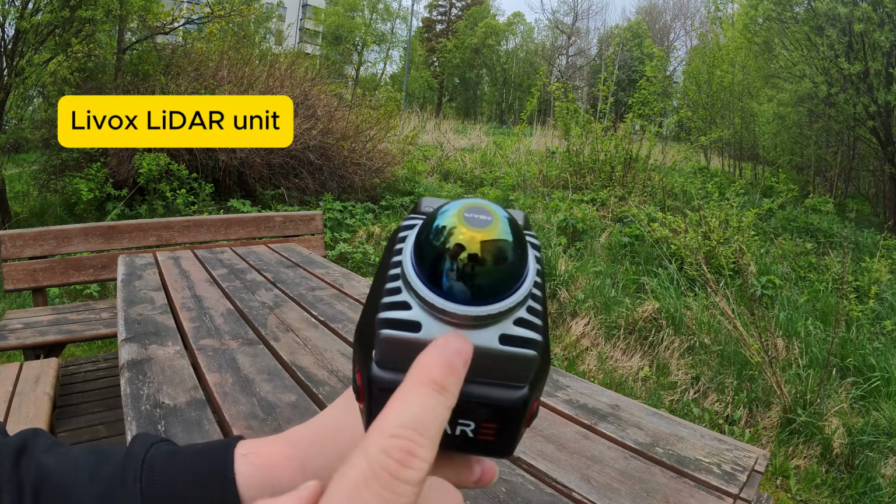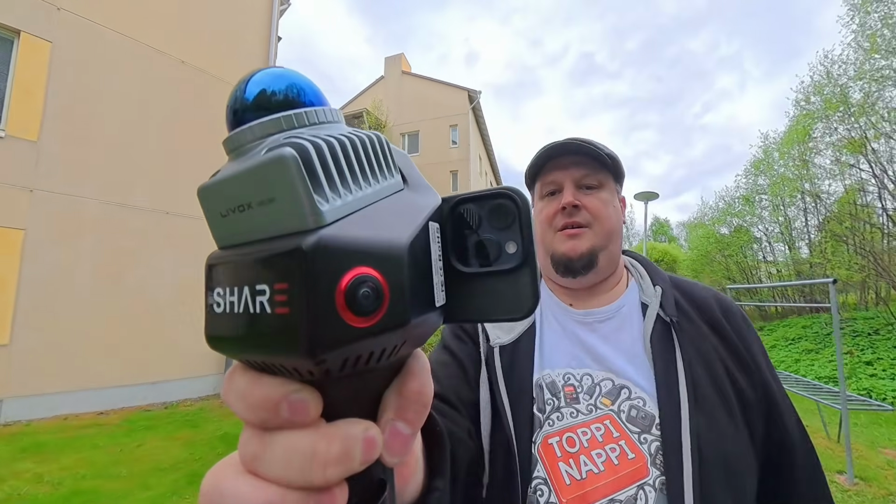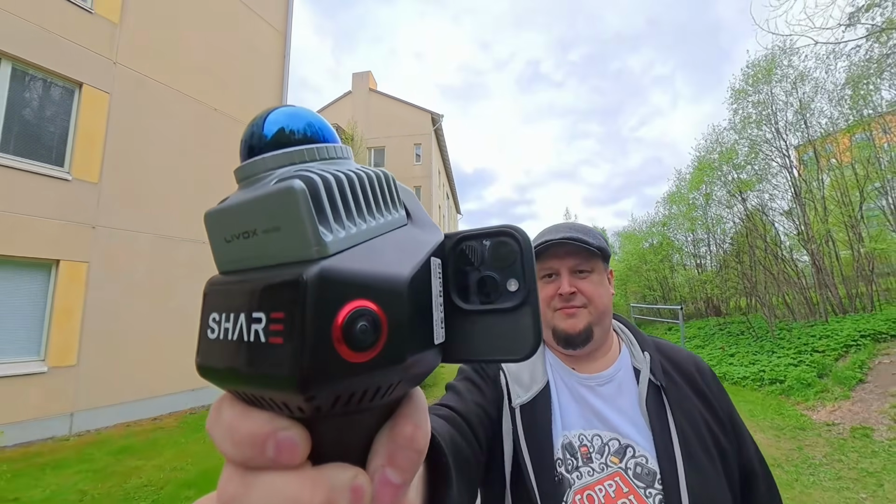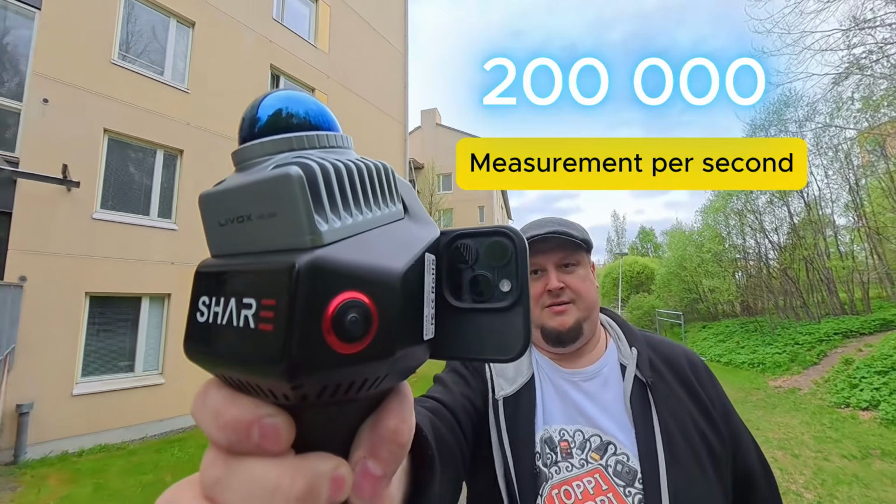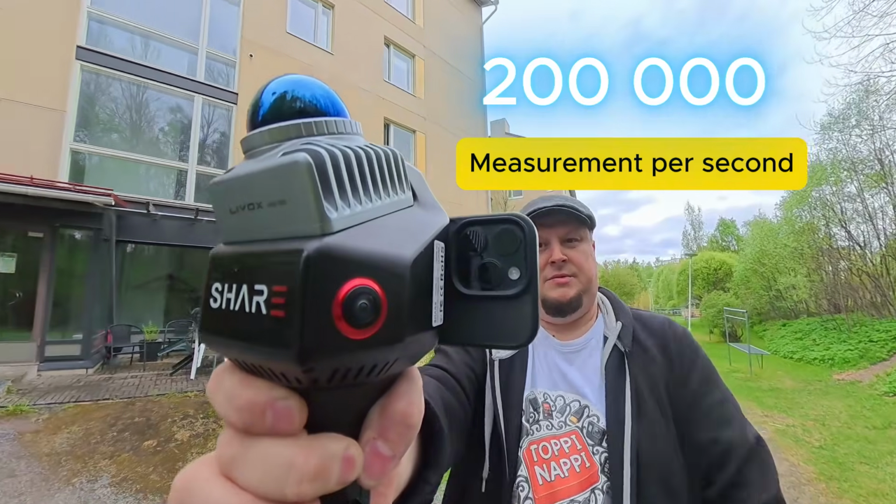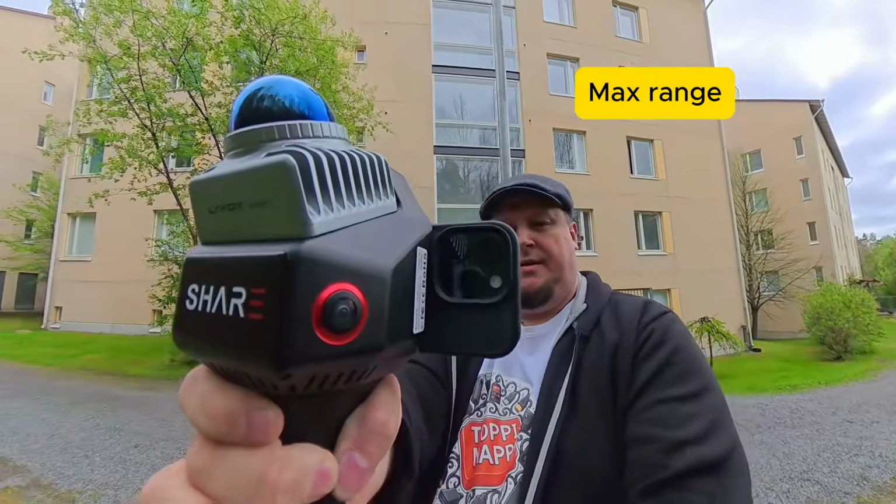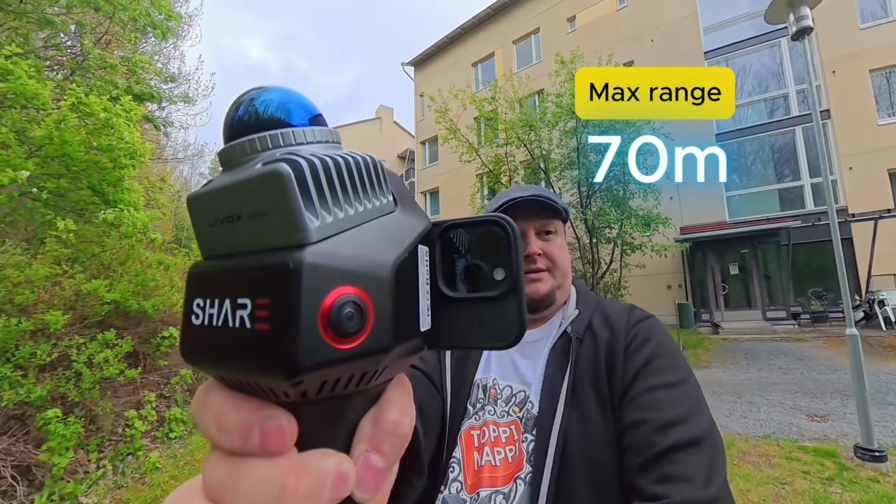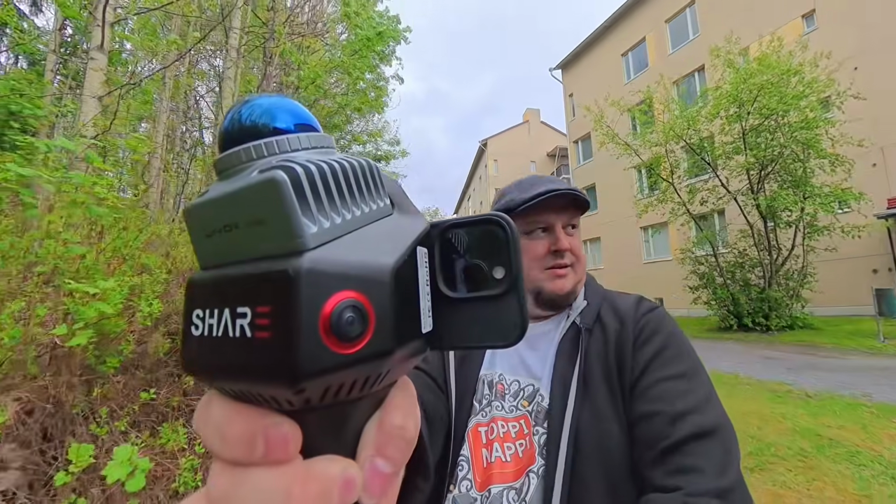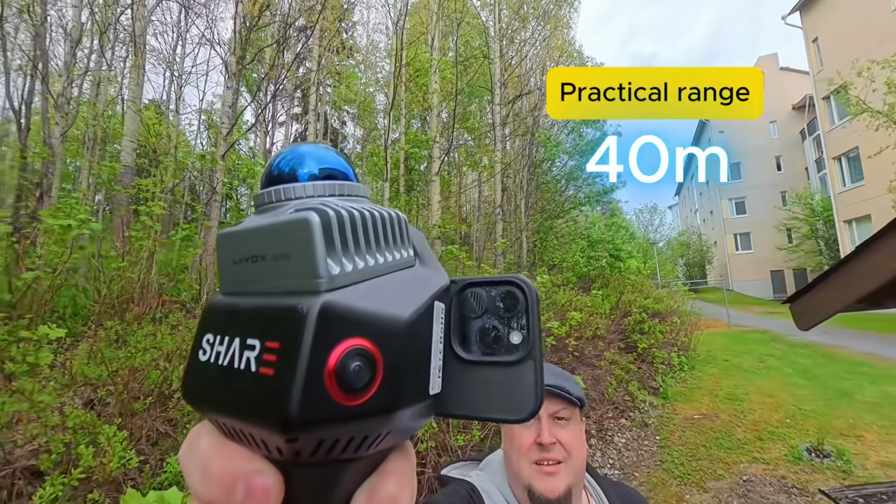definition. But the Livox unit on top of the scanner is pretty solid. No wonder many of these scanner types have ended up using its power. Its rotating laser picks up 200,000 measurements per second, and its maximum advertised range is up to 70 meters on highly reflective surfaces. But on darker surfaces, the practical range is closer to 40 meters or less.